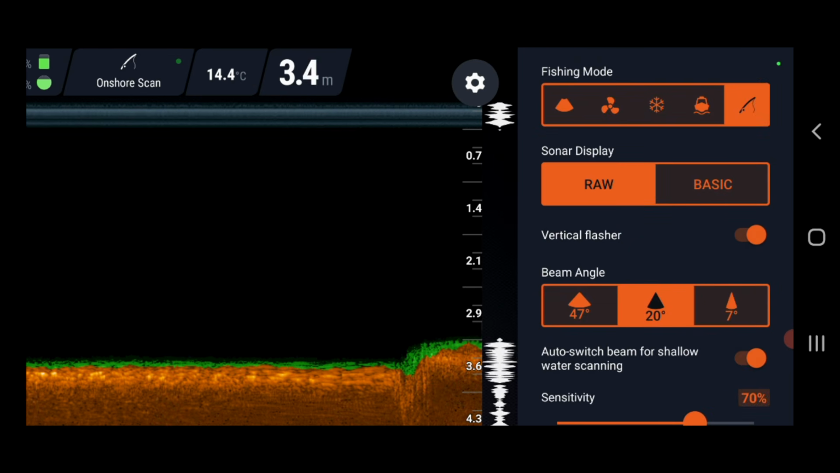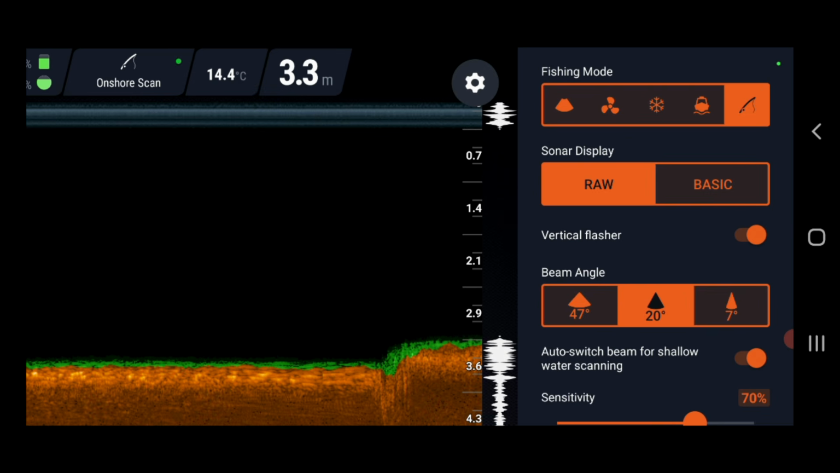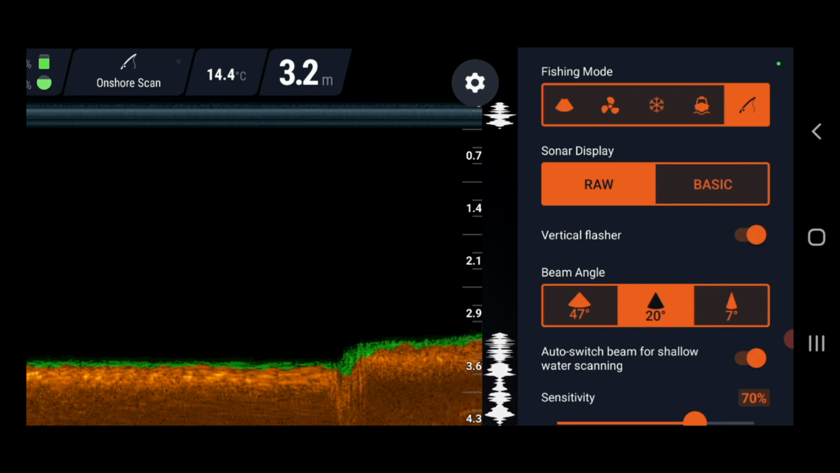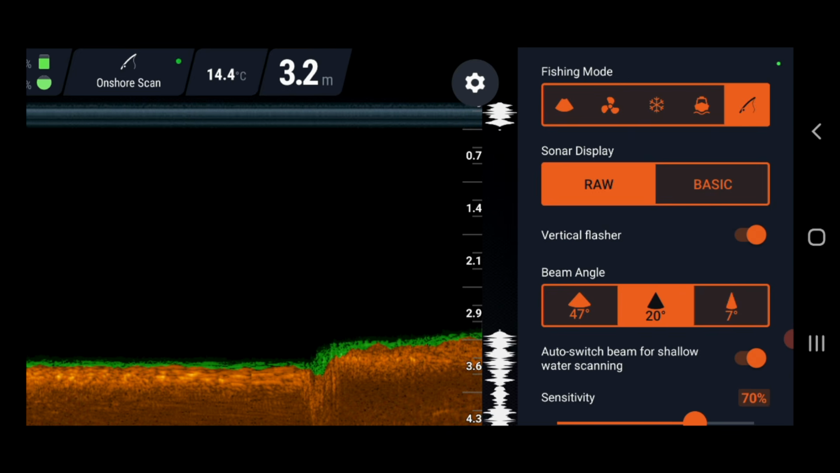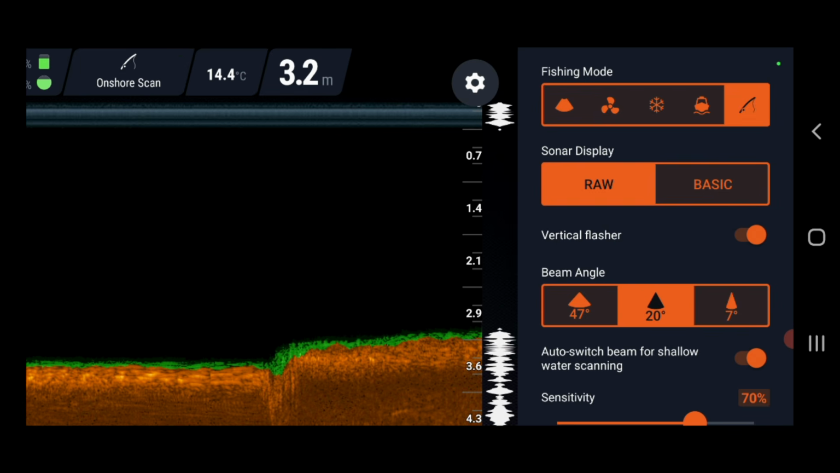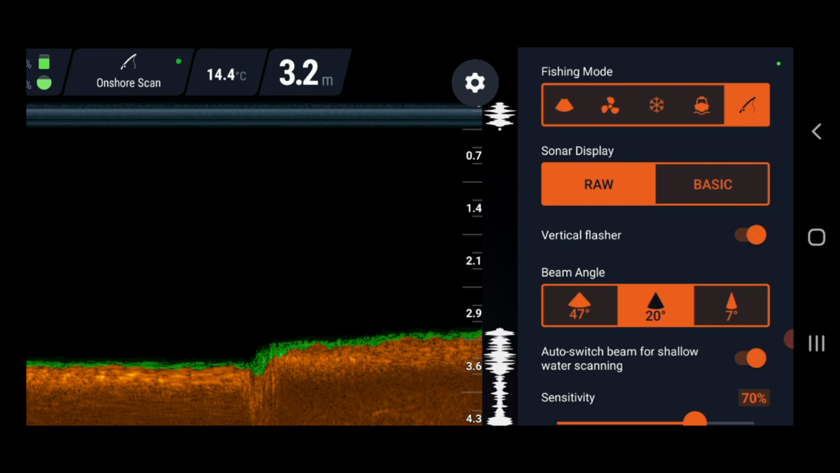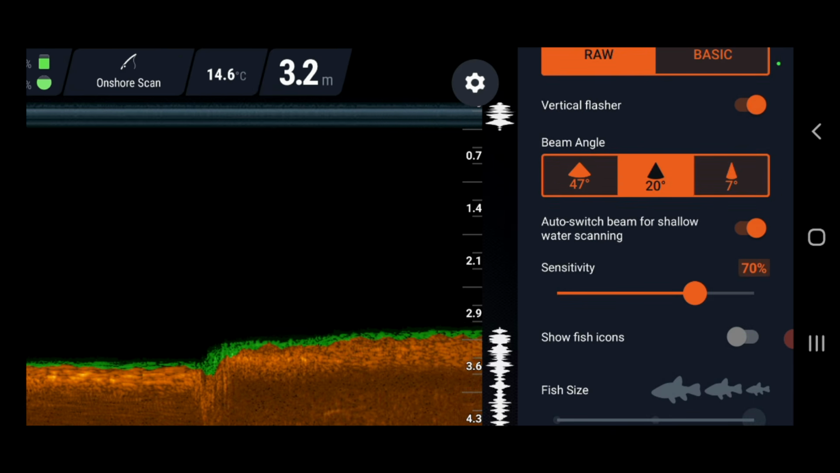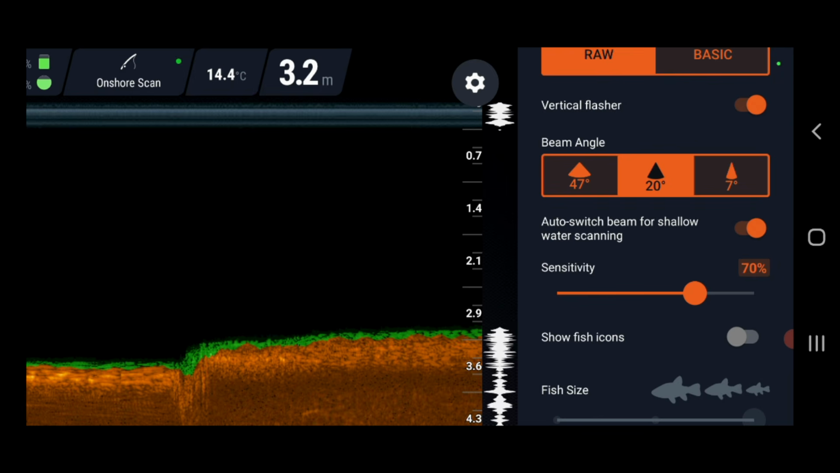So usually if I'm making a scan like I am now in a small waterway like this, I'll have it on offshore mode to create a bathymetric map. I'll have it on raw instead of basic. I have the vertical flasher on or off, it doesn't really bother me. The beam angle I always just have in auto. That way it'll automatically go to the 7 degrees if it gets too shallow.